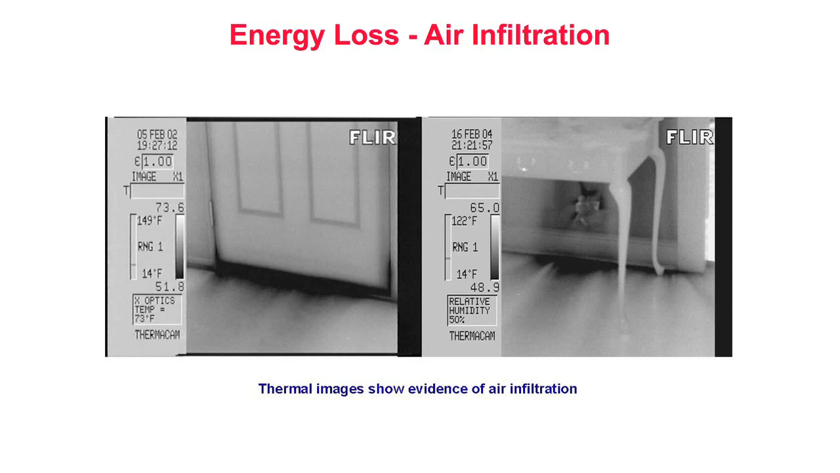Energy loss due to air infiltration. These monochrome thermal images show typical thermal signatures of cold air infiltration into heated living spaces. In the left image, we see a cold thermal anomaly, indicated by black finger shapes, caused by cold air infiltrating along the bottom of an exterior door on the first floor of a framed building. In the right image, we see another cold thermal anomaly, again indicated by black finger shapes, caused by cold air infiltrating along the baseboard and around an electrical outlet on an interior wall of a framed building.